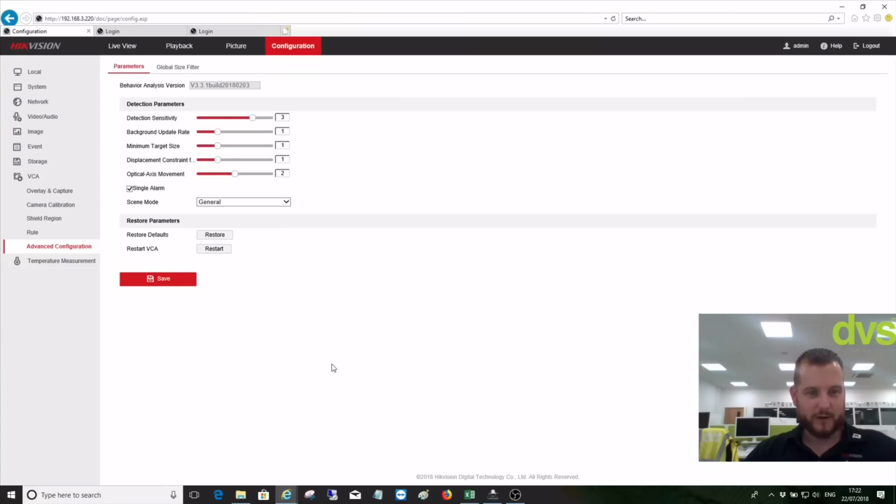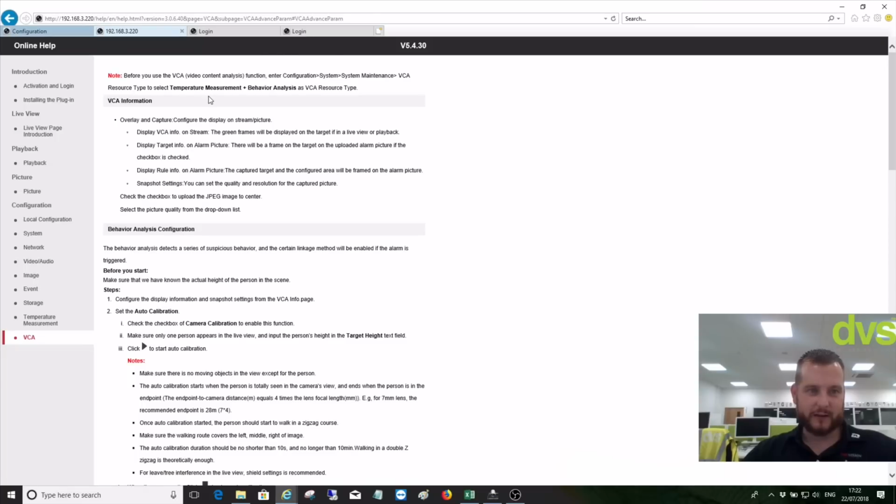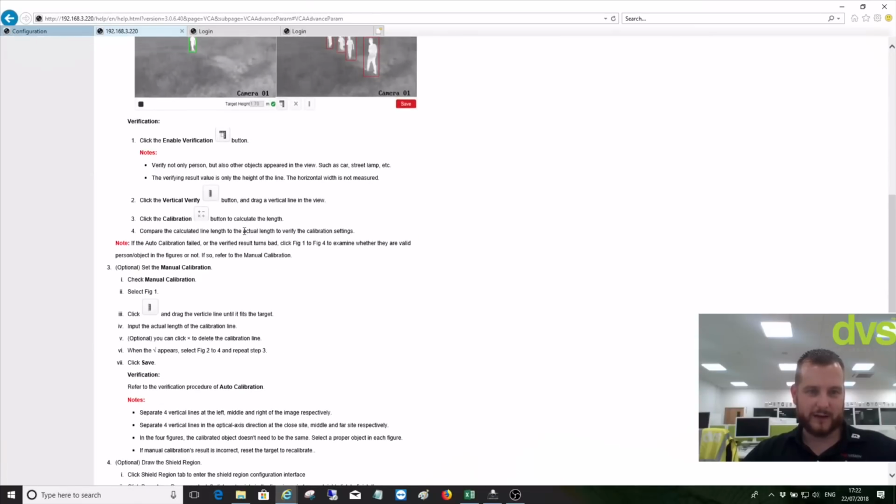Now, we've done quite a lot for border protection with thermal imaging, sensitive area detection, sterile zone detection for very long range. So for that one you do use distant view, where the analytics are very good at picking up at long distances. And you can update all of these parameters here. If you click on help, it will try to give you an indicator of how to calibrate it, what all the options mean.